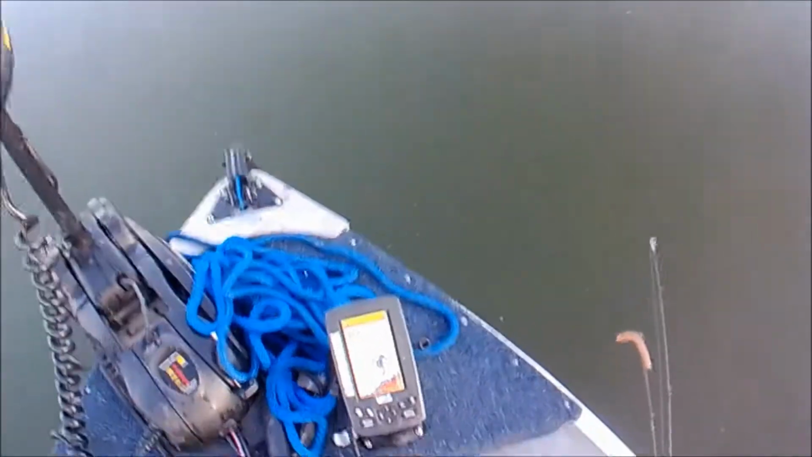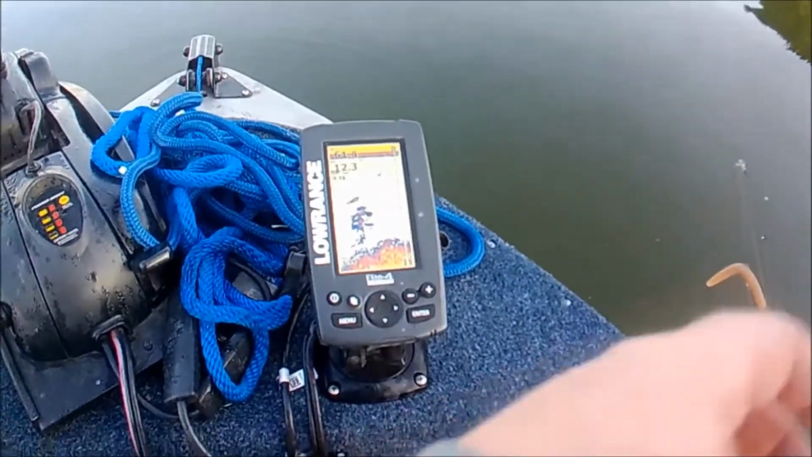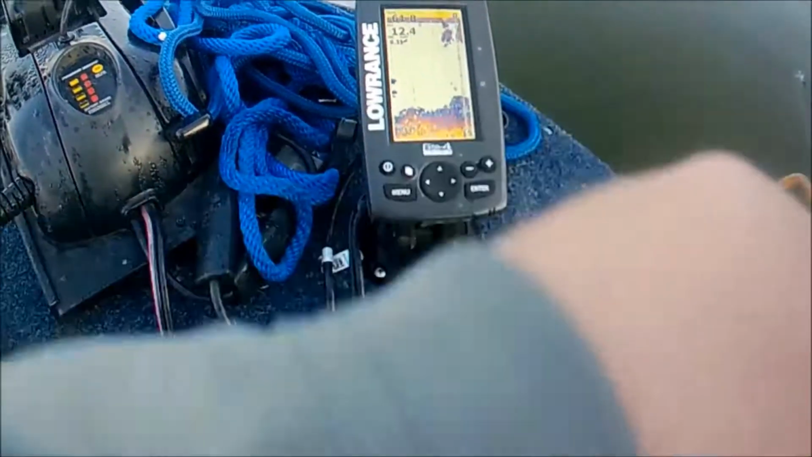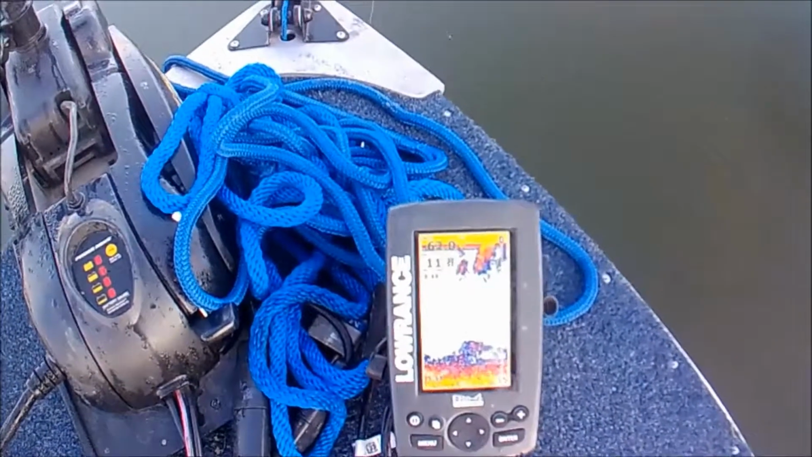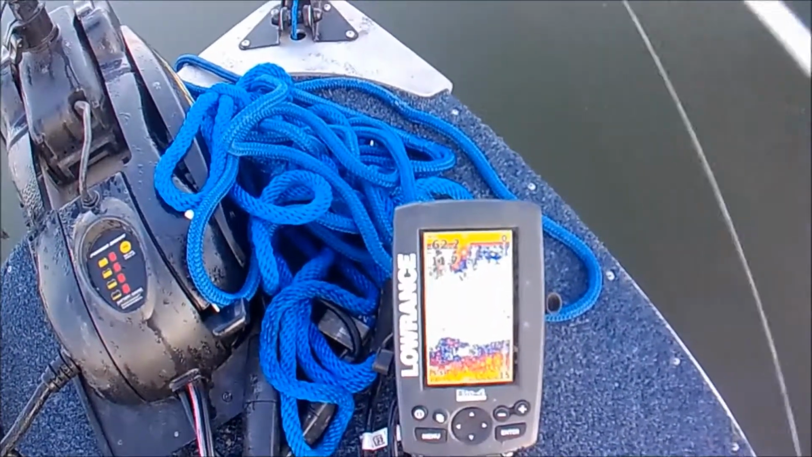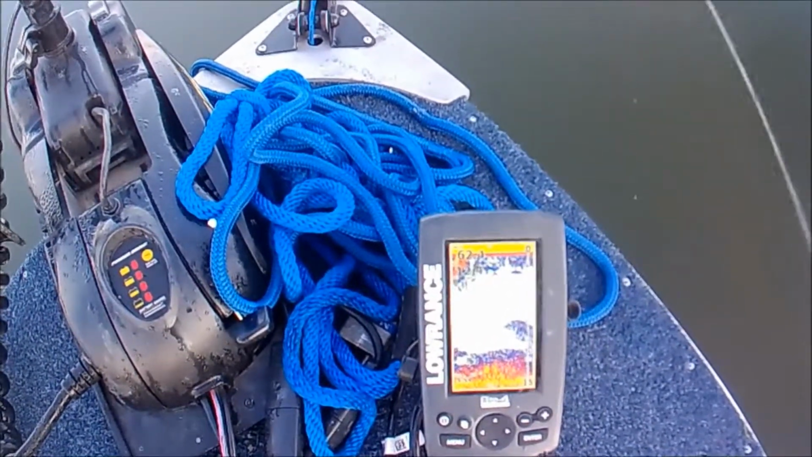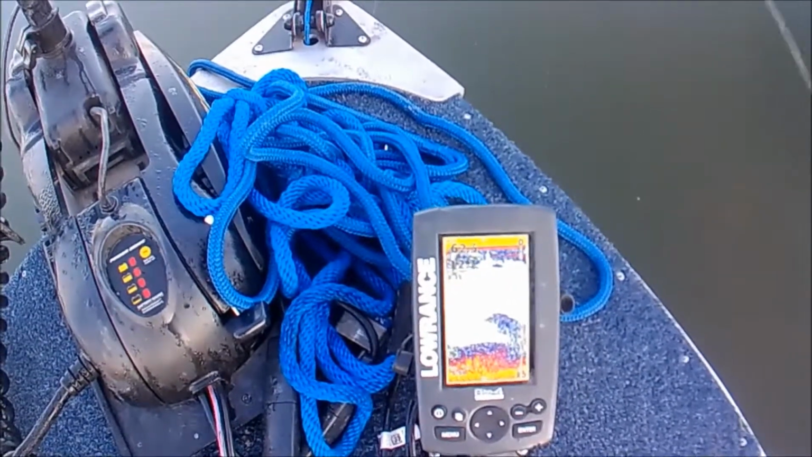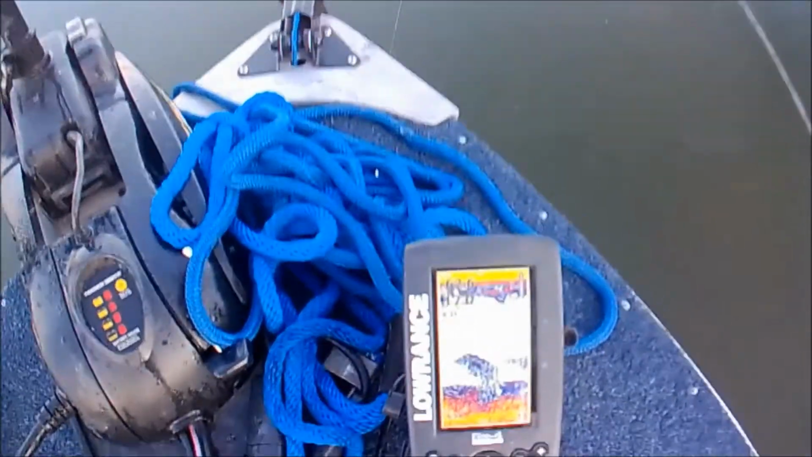So right there is a big clump in 12 feet. I'm actually going to drop straight down and see if we can pick up the bait on the finder. Lots of weed clumps there, as you can see. If we don't pick up our bait, might have to move out to about 13, 14, which might be the edge. But you can see those clumps. There's a strong signal down at the bottom.